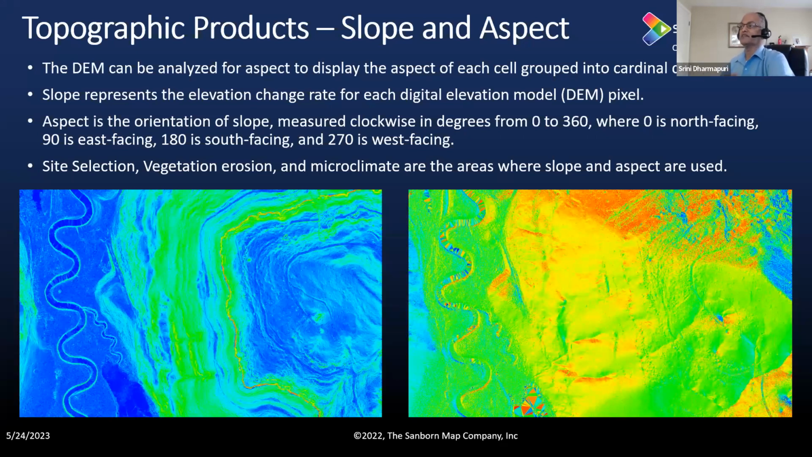The slope and aspect is another derivative product. You can create it from the ground points, and we all know the slope is basically the height by distance, whereas the aspect is the direction of the slope. The aspect is given in the form of angles from 0 to 360 degrees, where 0 is north, 90 is east, 180 is south, and 270 is west facing.